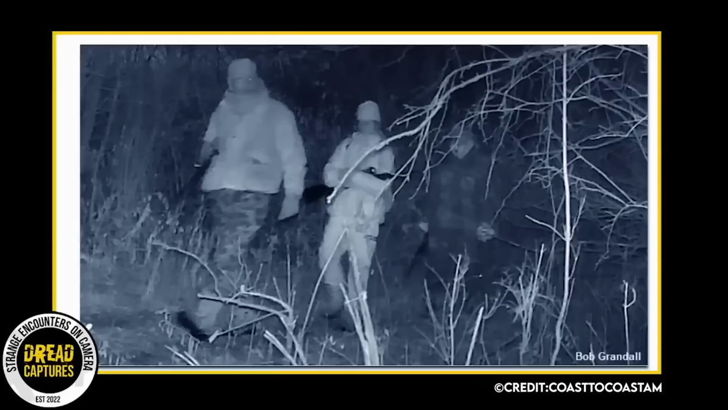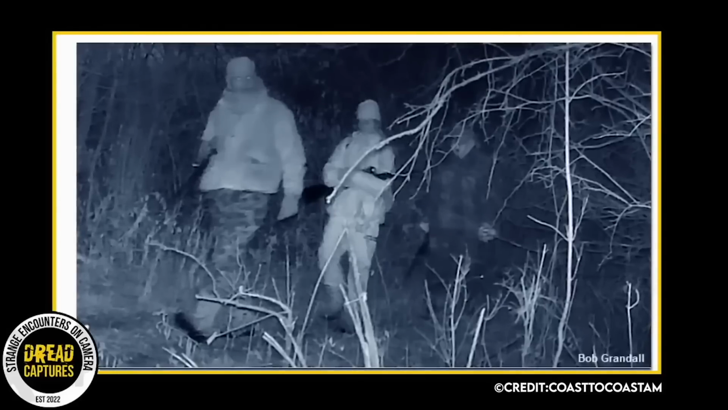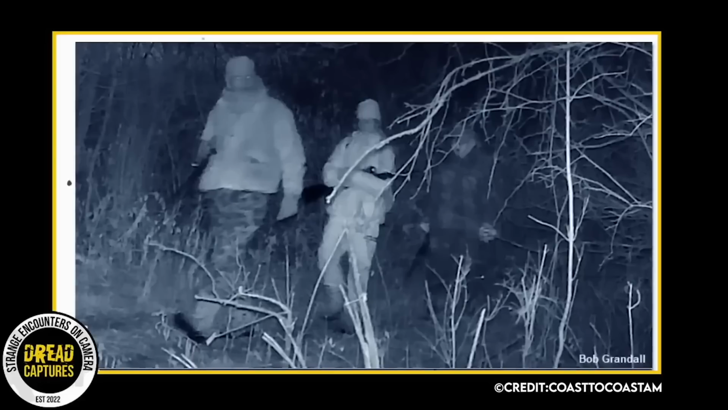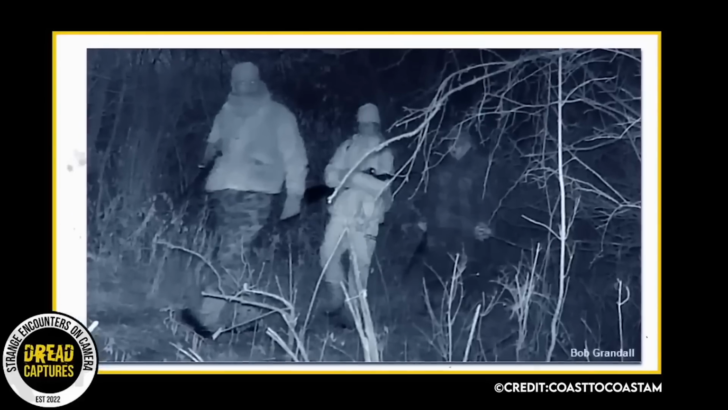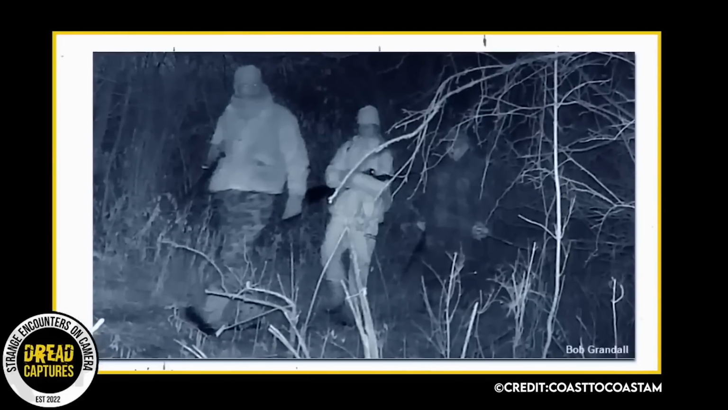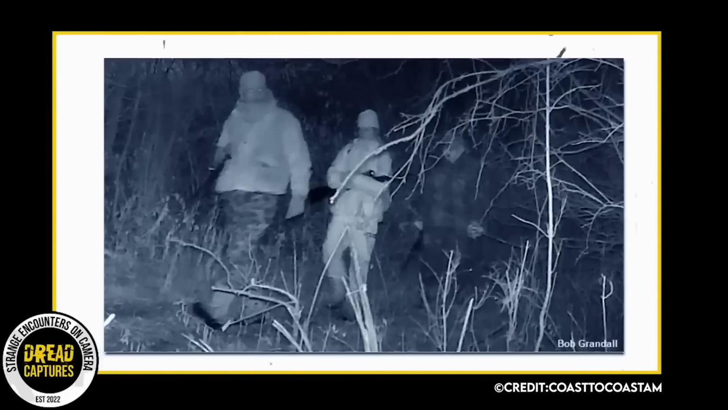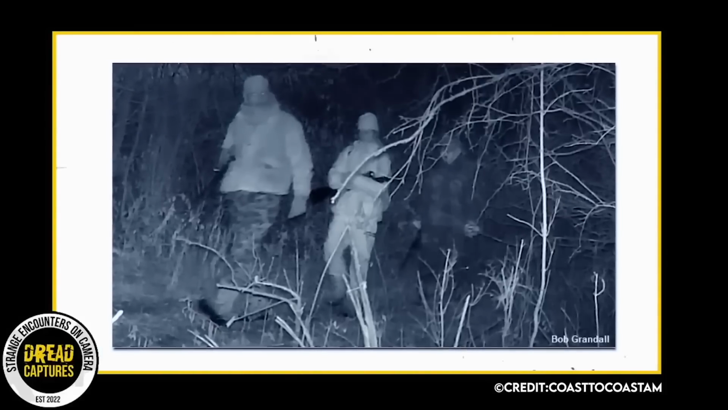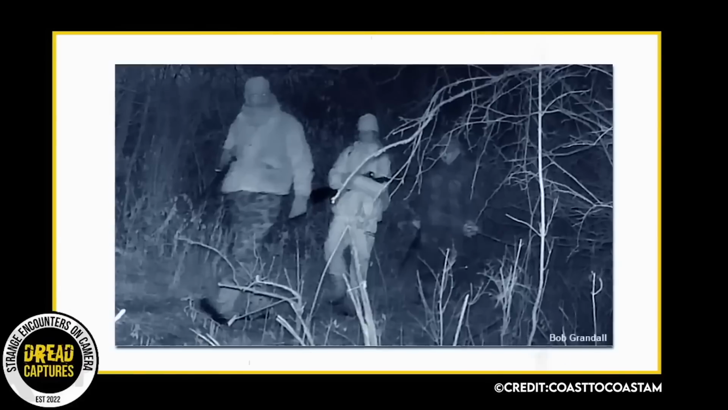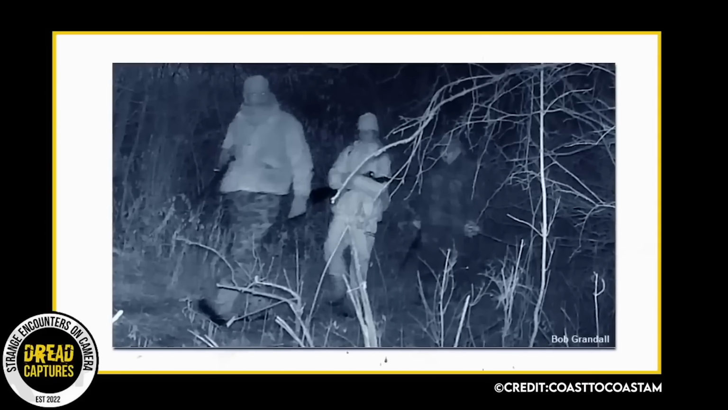While skeptics will no doubt contend that this spirit is merely a trick of light and shadow, or the product of digital editing, Jesse insists that the photo has not been doctored in any way, and that it was simply one of hundreds of otherwise normal pictures captured by the trail camera. Wow, that's crazy. With that in mind, what do you guys make of this figure in the image? Could Bob and his daughter have been followed by the ghost of the man who once hunted that same area? Who once lived in their house?